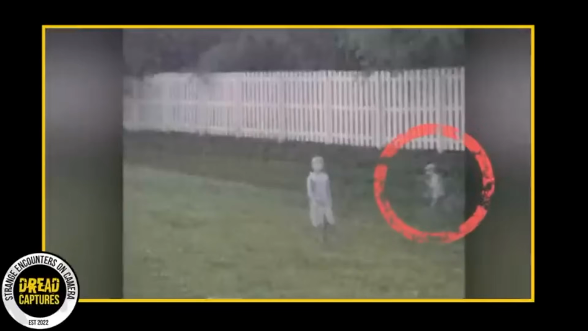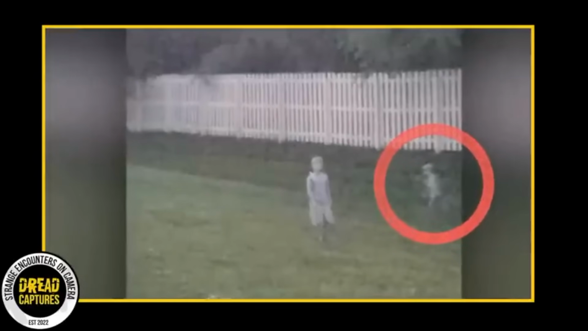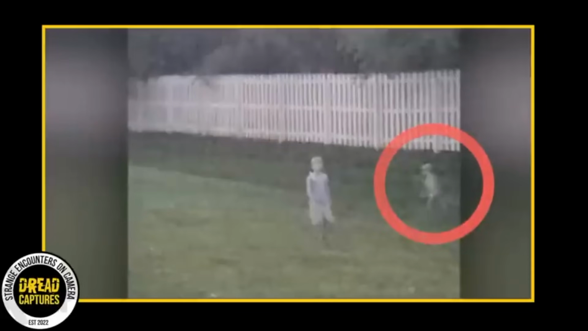I'm the first one to say it. Little kid entities or ghosts or spirits freak me out. And if you look at this photo, it gives you chills. I mean, this looks like a ghost. He's transparent and mist-like. Jessica uploaded it online and everyone has a theory about the blurry kid.